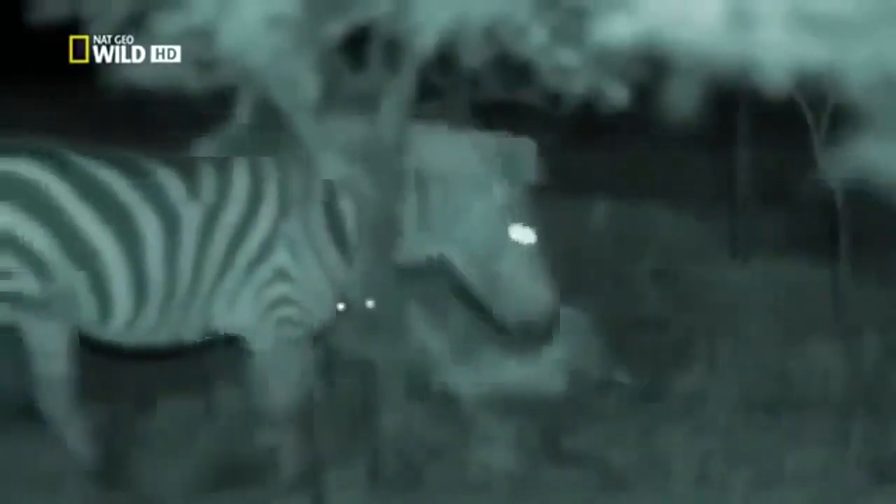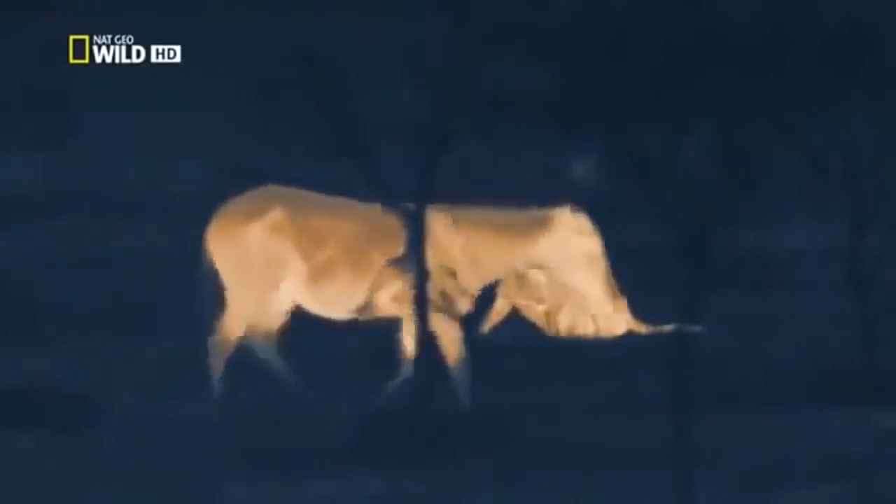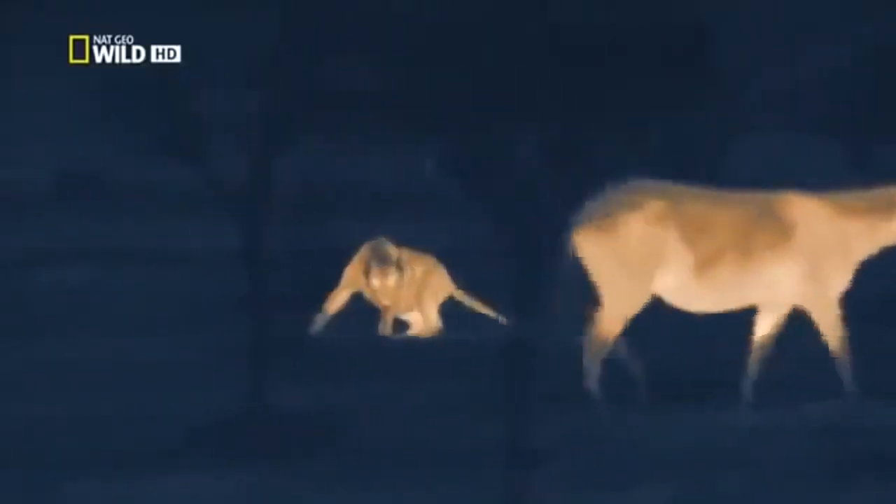A 350-kilo zebra is a daunting prospect. A single kick could fracture a lioness's skull. She needs to pick her moment carefully. The lioness hesitates, as though waiting for one victim in particular.